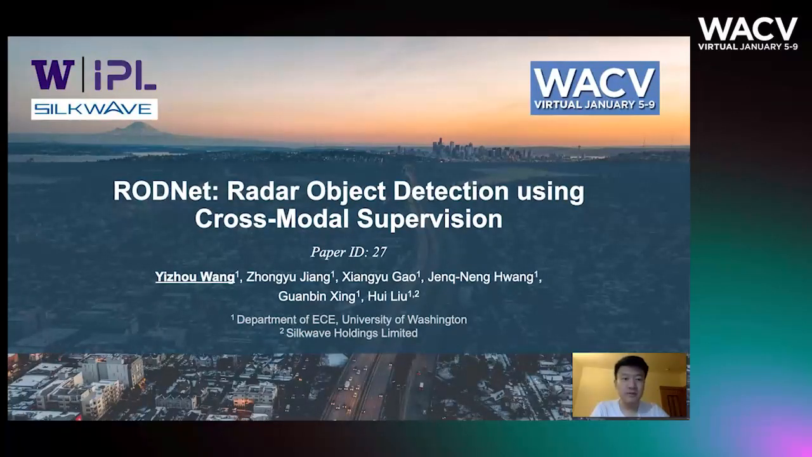Hello everyone, this is the ECCV 2021 presentation for our paper named RODNet, Radar Object Detection Using Cross-Modal Supervision. I am Yizhou Wang. This work is from the University of Washington and the Silkwave Holdings Limited.